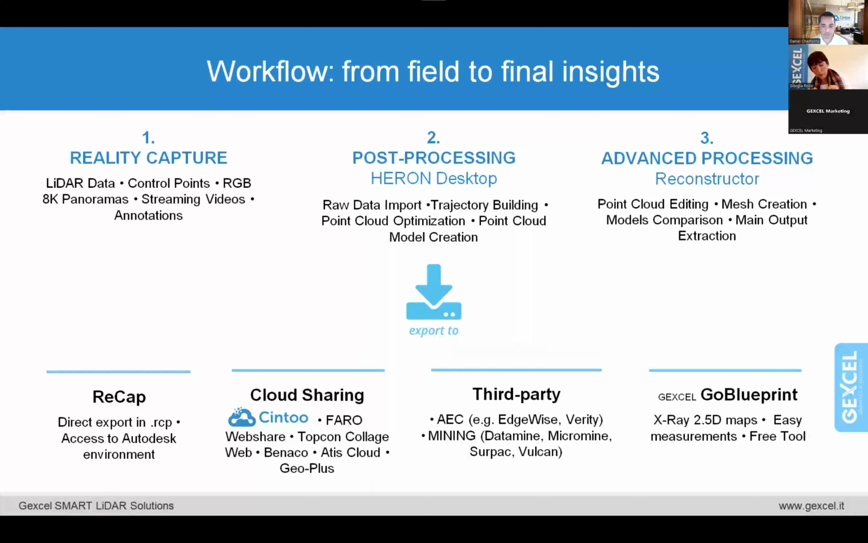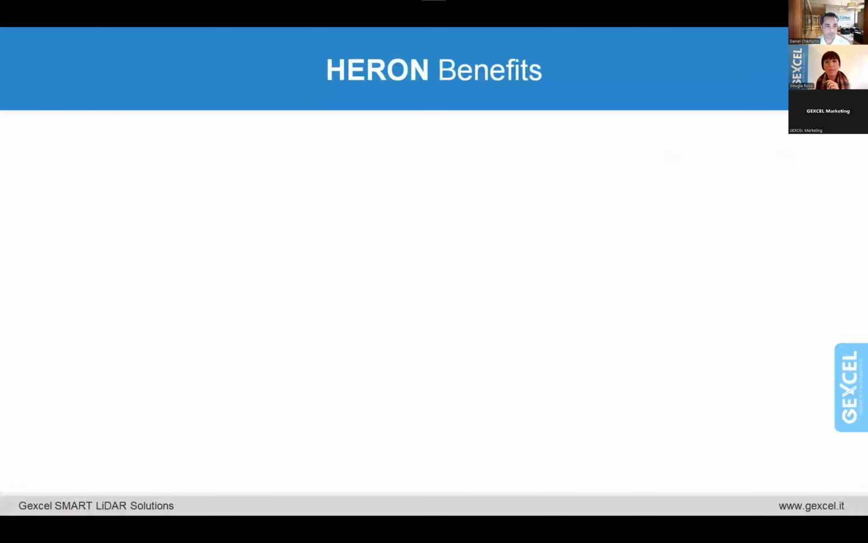you can even use one of our tools that is one of the first levels of sharing that we have, that is the Go Blueprint, and we will experience this Go Blueprint later on, in which you can share, analyze, and use this 2D X-ray map for measurement, annotation, and some analysis.